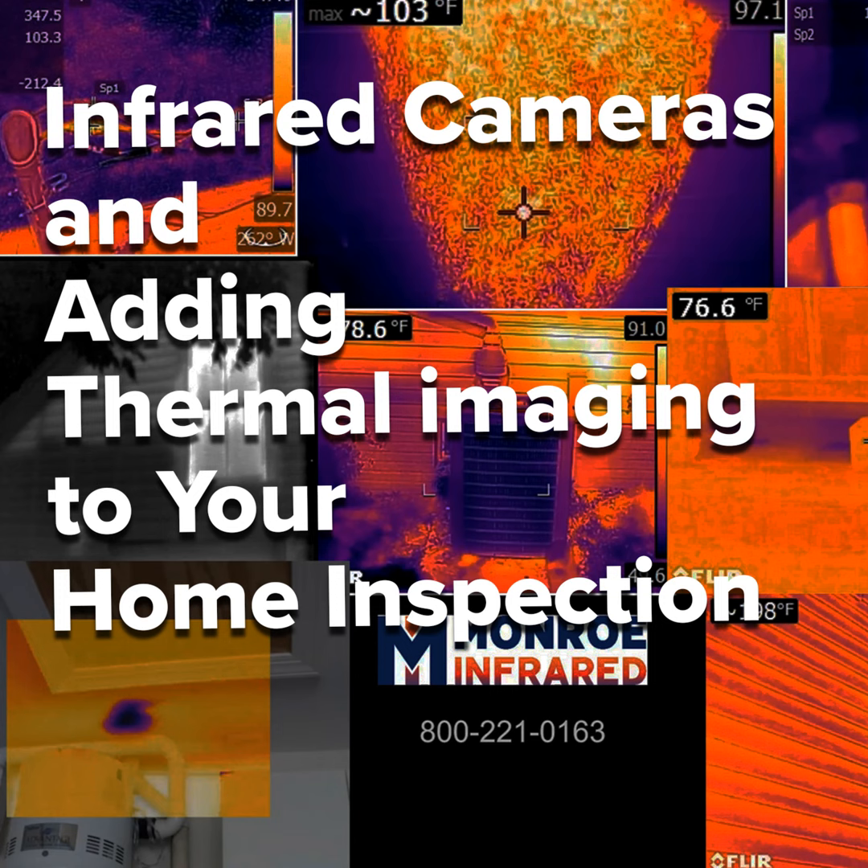But if you're thinking of buying an infrared camera without getting training, don't waste your money. Those people that buy cameras and don't get training and don't learn how to speak intelligently about what the camera is showing them get in trouble. If you haven't heard the horror stories, a home inspector calls out everything behind the drywall is wet, and they tear down the drywall and it's perfectly dry. Or another one, all the subfloor under the vinyl flooring is wet.